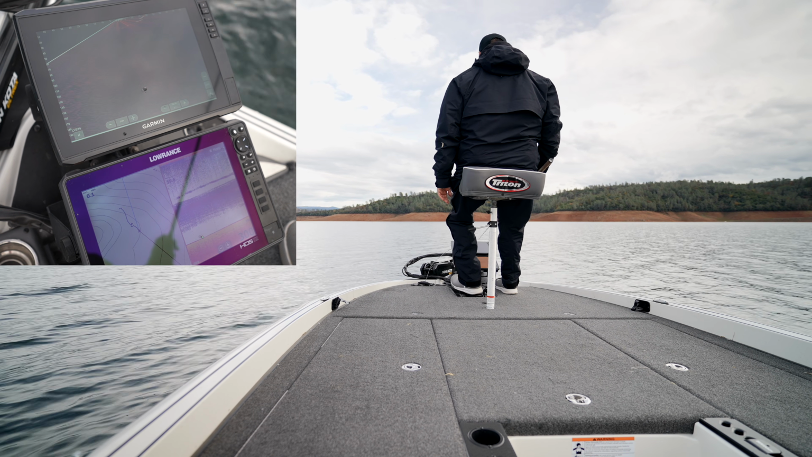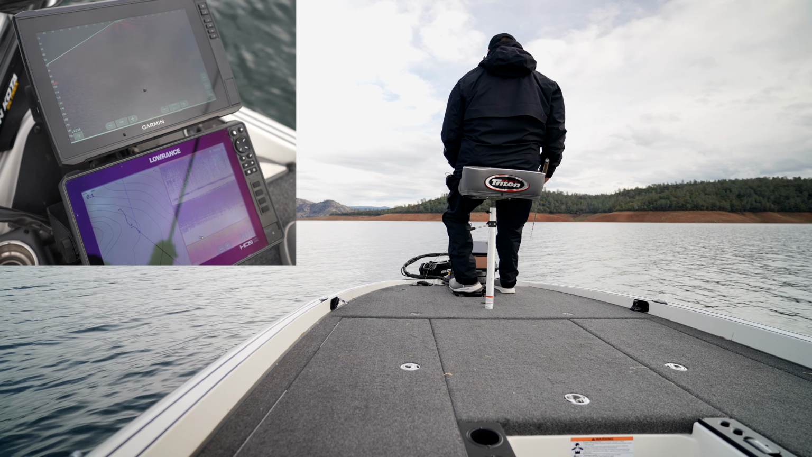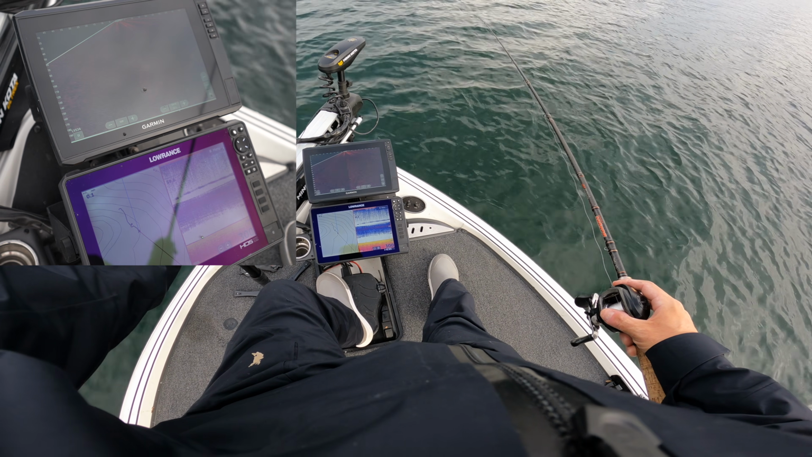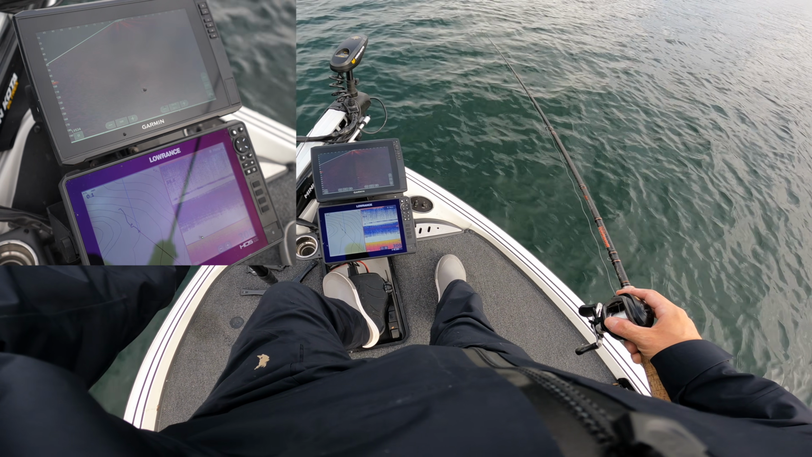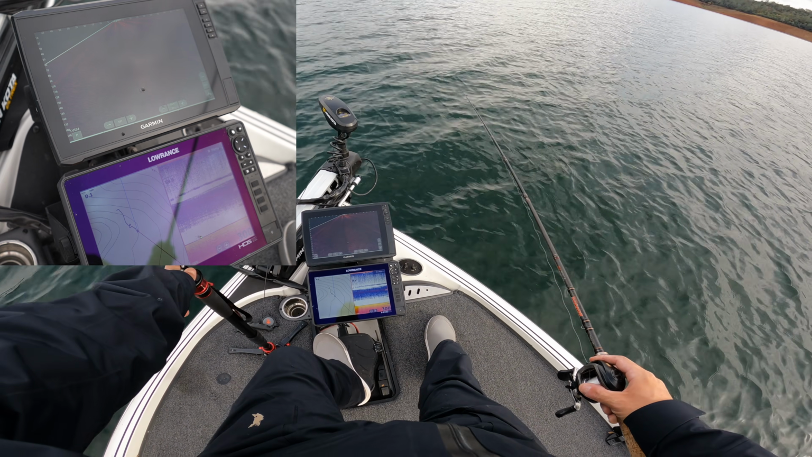So I'm just kind of letting it sink a little longer and hoping that I'm there. Try to get this thing down to maybe 200 feet. But I know I'm getting really close, so I'll just keep letting it sink. Keep letting it sink for a minute, so I know I'm gonna be around that zone.